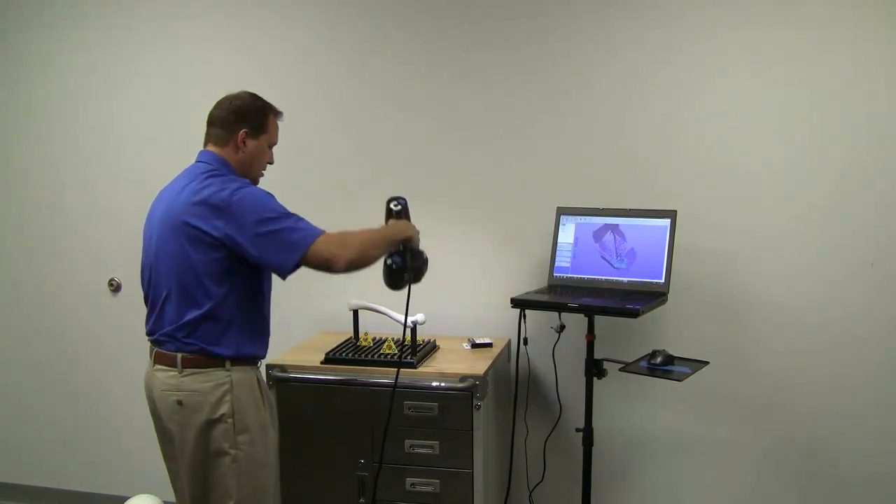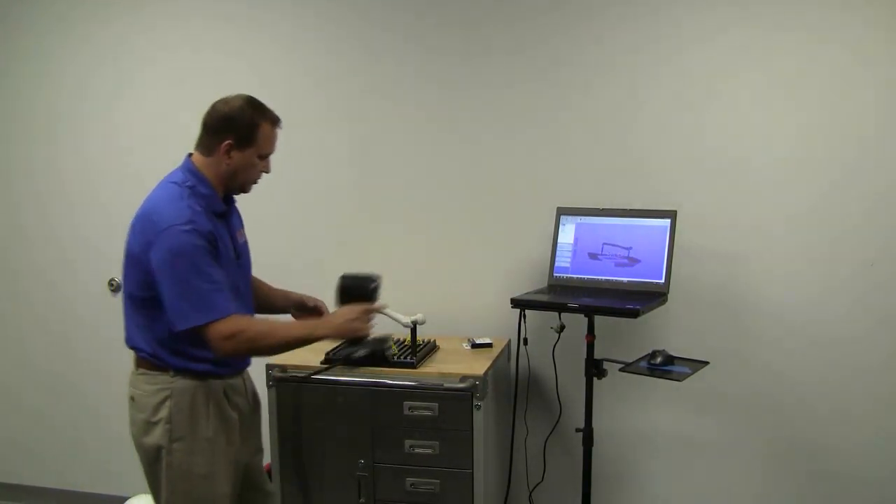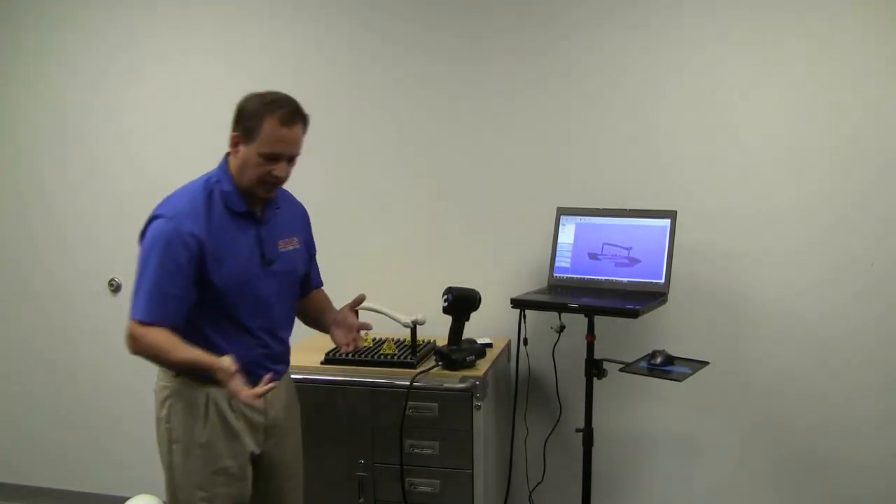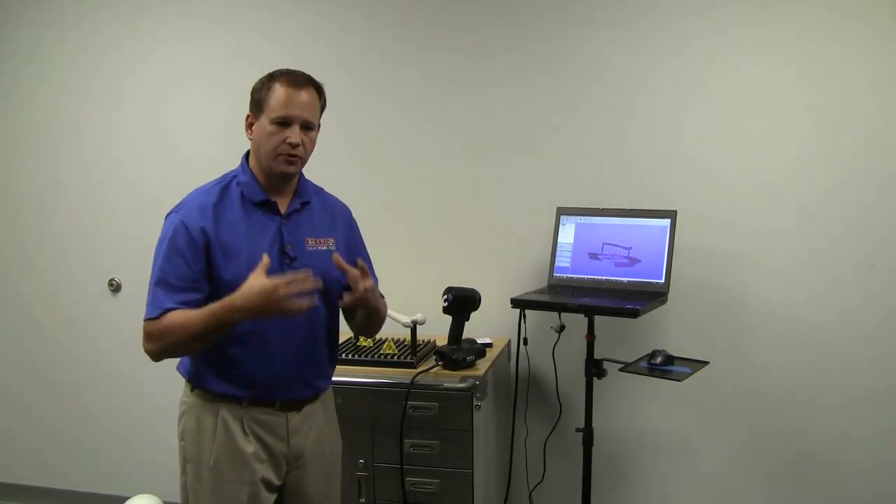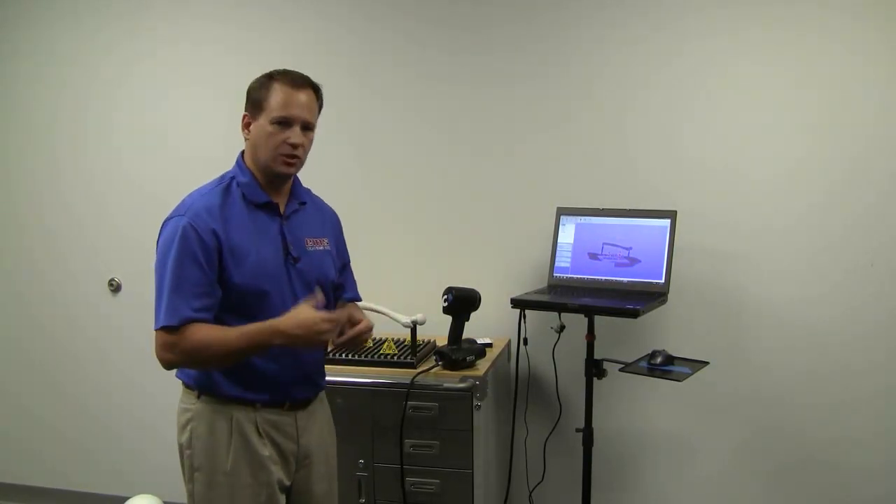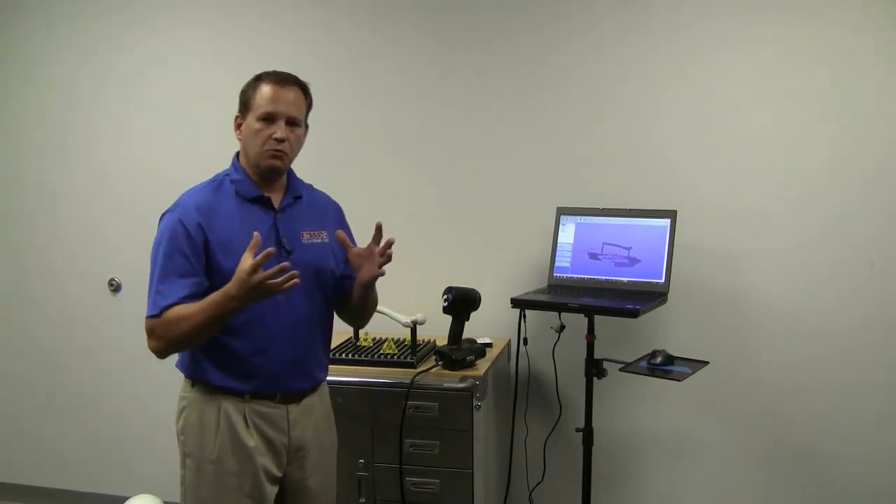Okay, so in this case I'm using a combination of the feature recognition and the targets, and that's somewhat unique in a handheld structured light scanner. This one you will use both feature recognition and target recognition to scan it. So depending on what I'm doing, we'll add targets to it.